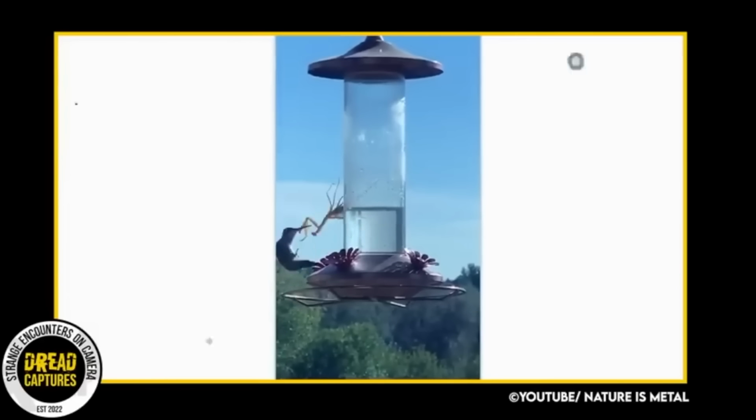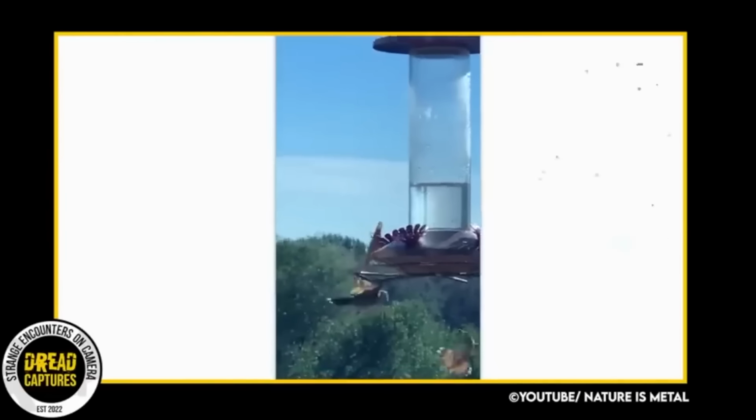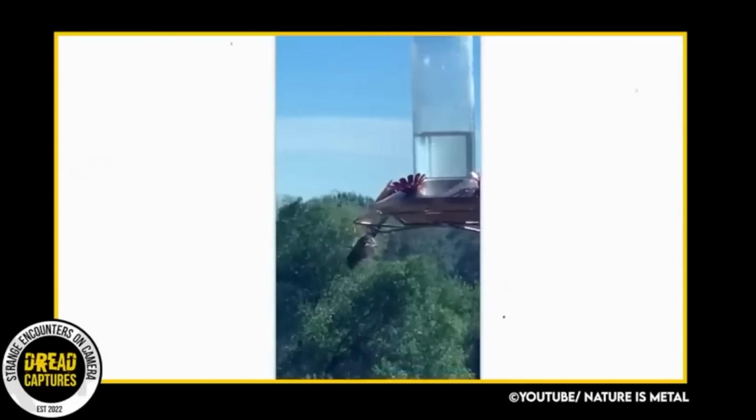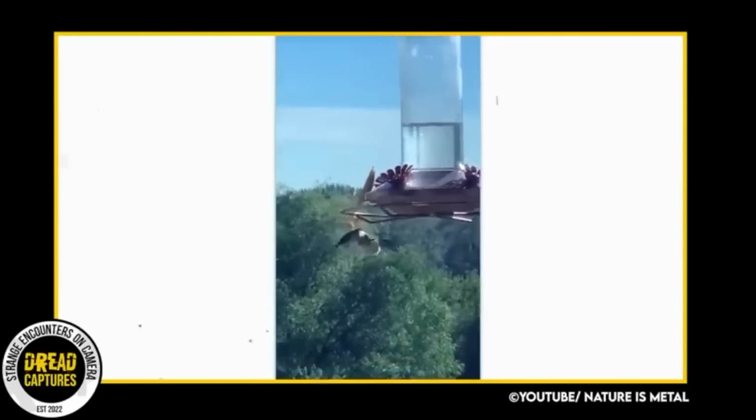As you can see, the mantis is perched on the hummingbird feeder. The bird approaches and snatch. Unreal. Look at the mantis grab onto the beak of the bird and just not let it go. There's the relative strength we were talking about. The hummingbird tries to fly away, but the mantis just pulls him in.